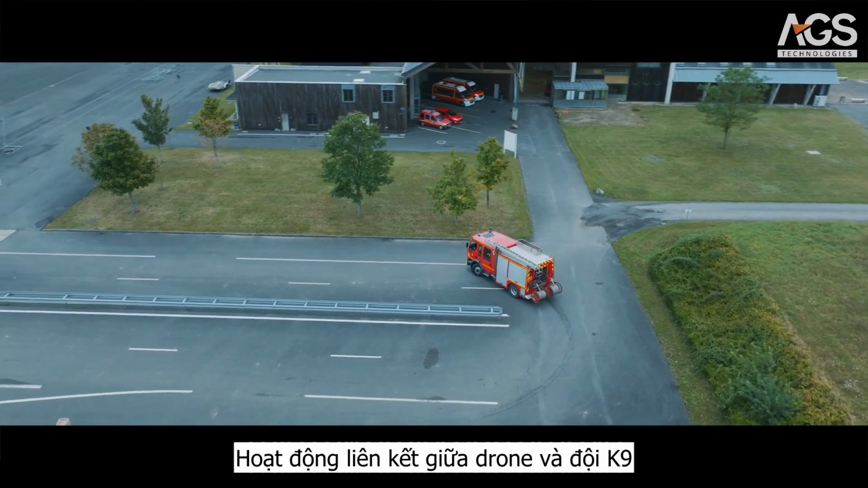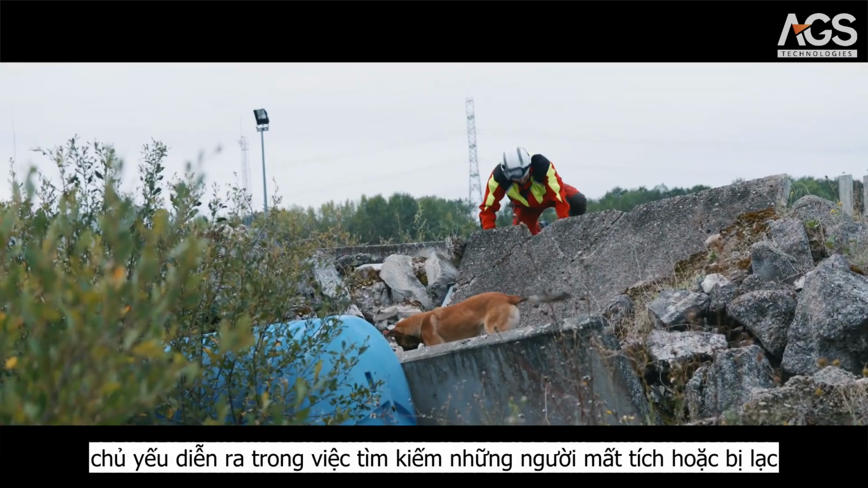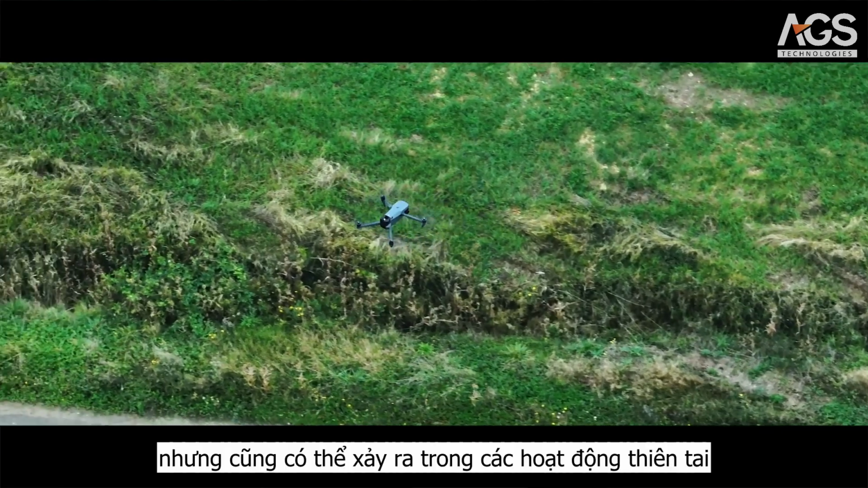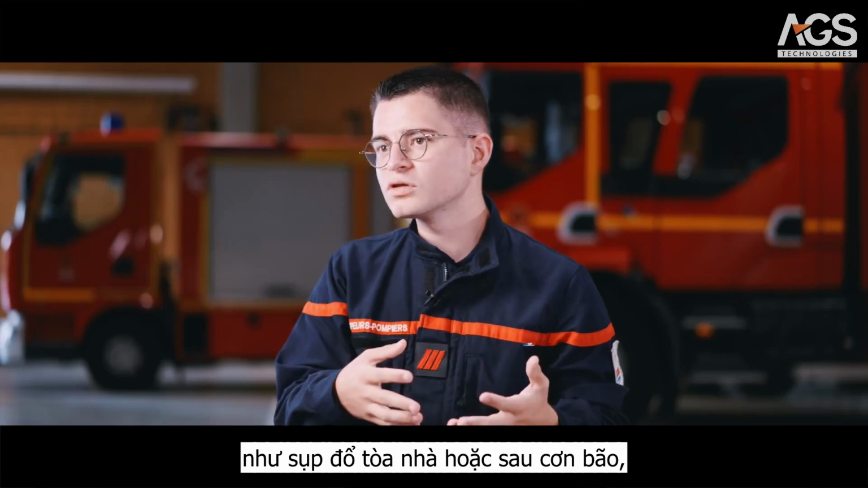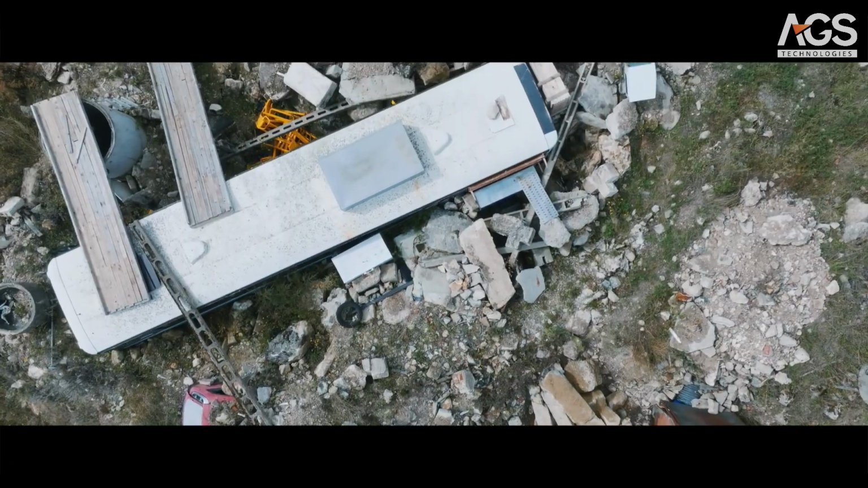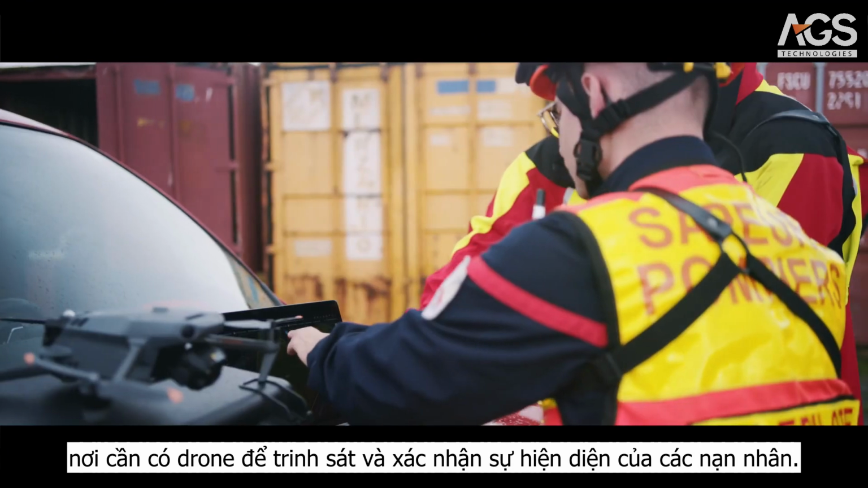The joint operation between the drone and the K9 team primarily takes place in the search for lost or missing persons, but can also occur during disaster operations, such as building collapses or after a storm, where the drone is needed for reconnaissance and to confirm the presence of victims.